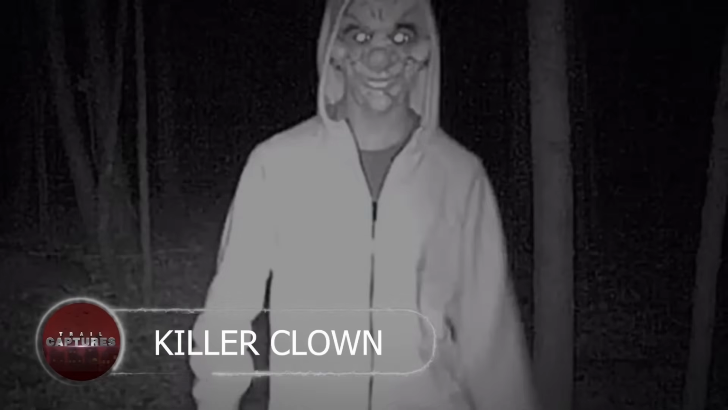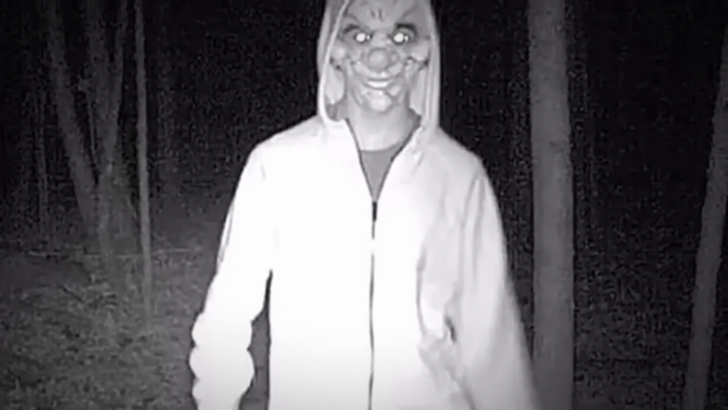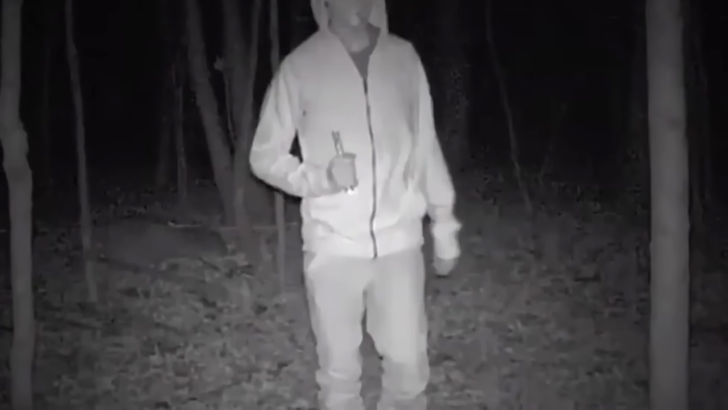Killer clown. Here we've got a killer clown on the loose. A creepy clown was seen strolling through the woods in Michigan, giving everyone the death scares. It's like a clown gone rogue with a mask that screams, "I'm up to no good." Can we all agree that clowns should stick to birthday parties and leave our forest alone?